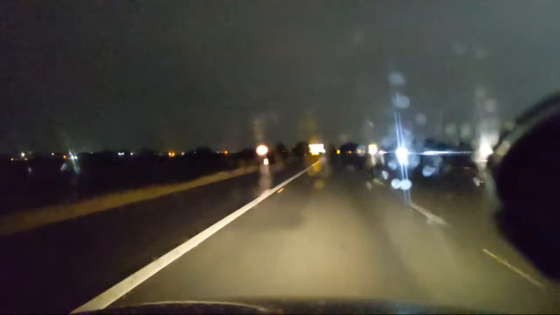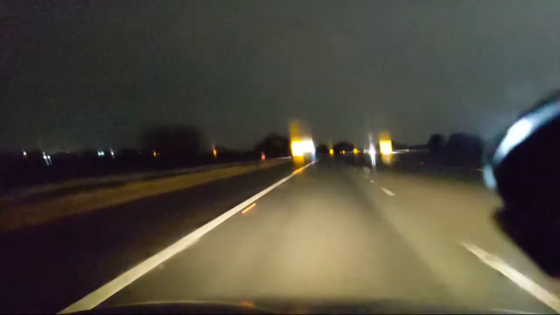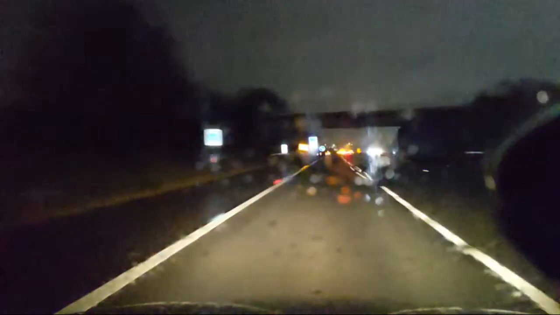So I've gone down to 50. Unsurprisingly, here she comes. Completely in her own world. All the other cars have slowed down, she's just sped up. Well, not slowed down even. Unbelievable.